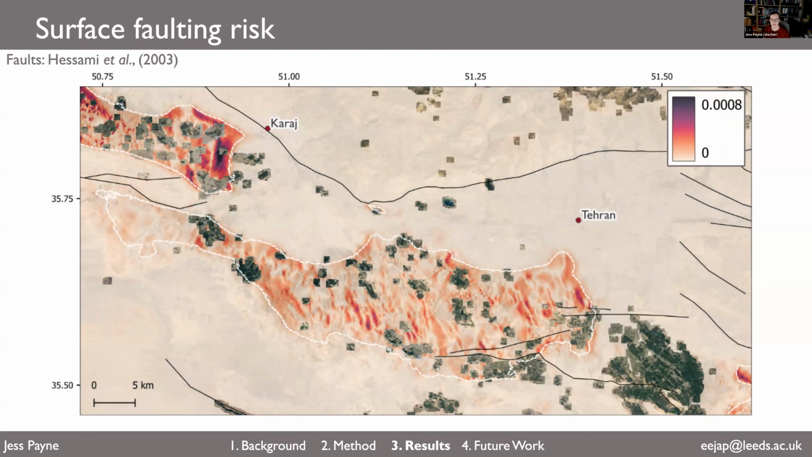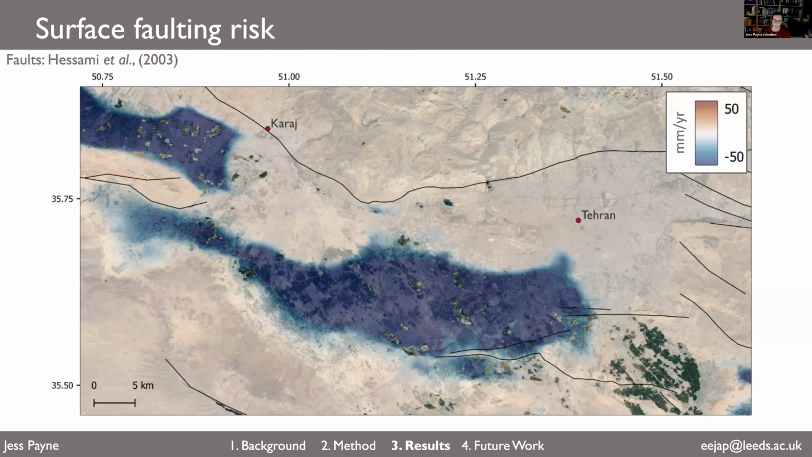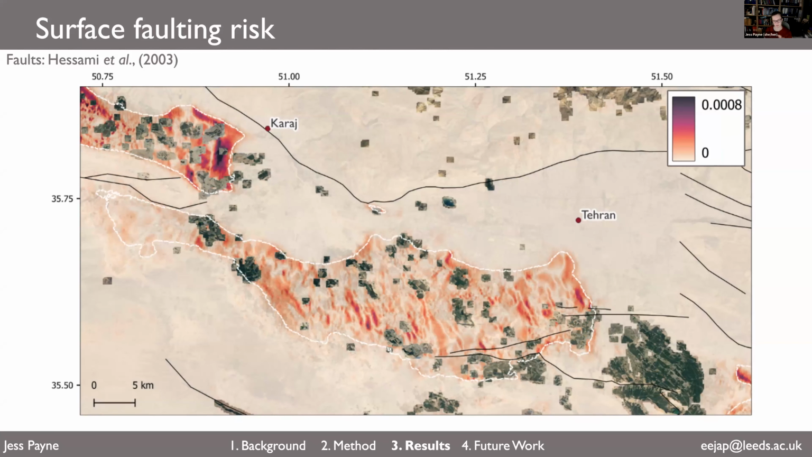If we then calculate angular distortion for these regions, you can see the highest rates are confined to where the subsidence was observed by InSAR. In this white dotted line, this outlines the subsidence polygon we were talking about before. You can see the highest rates of angular distortion observed near Karaj city rather than Tehran.